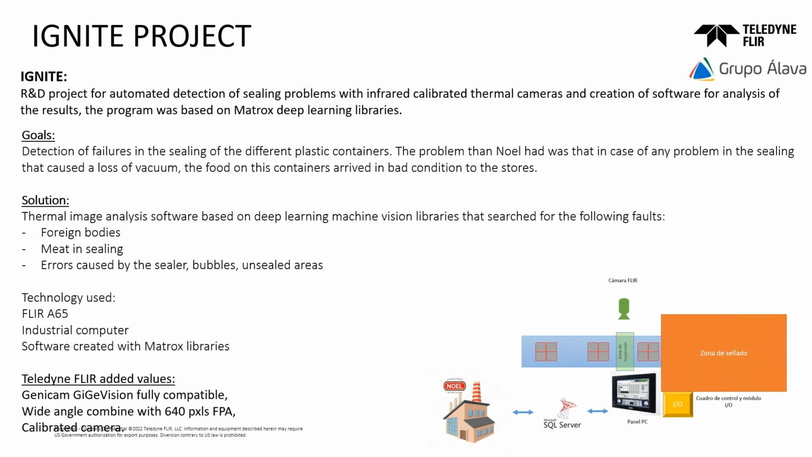So if we lose this vacuum, the food can arrive in bad condition to the supermarket. The goal of this project was detecting failures in the sealing of different plastic containers, because the customer lost this vacuum.